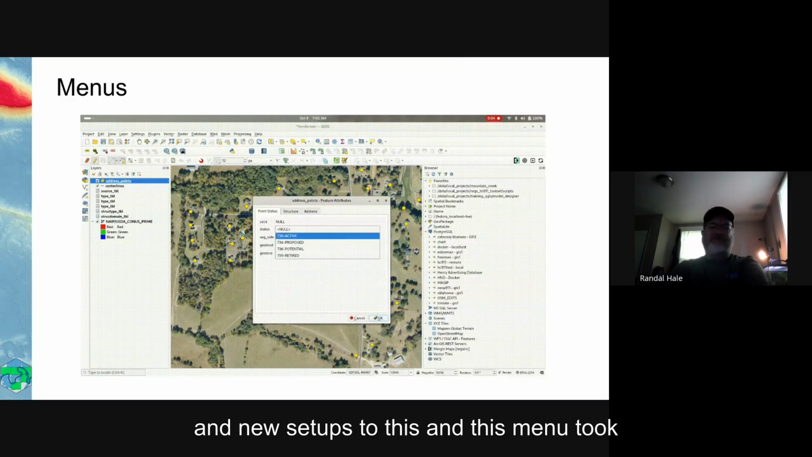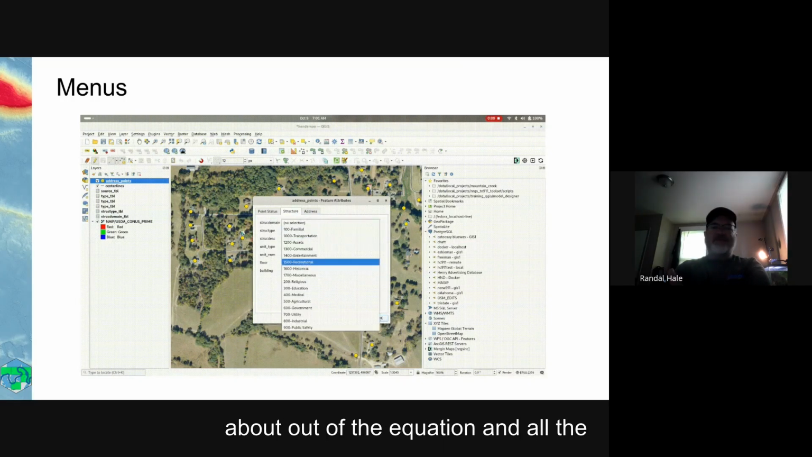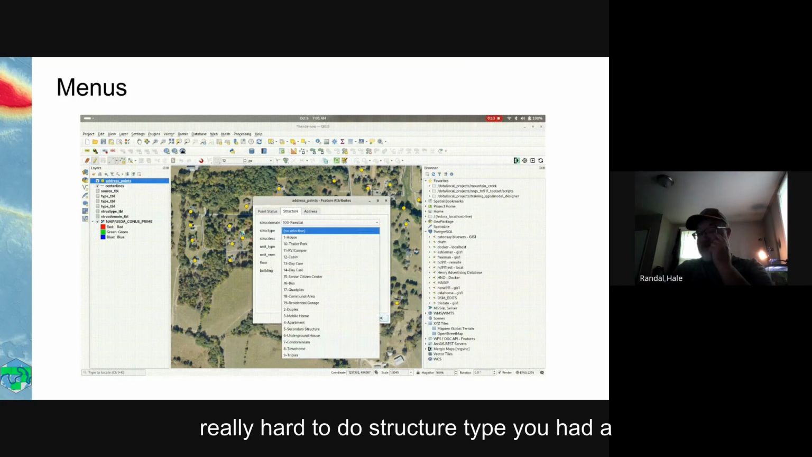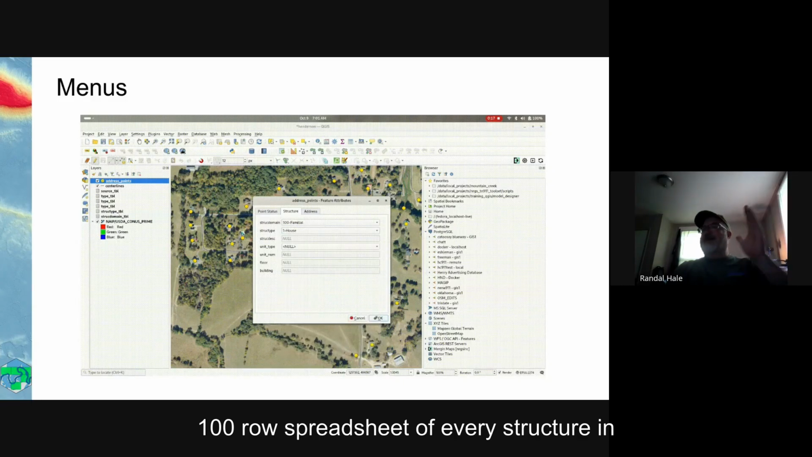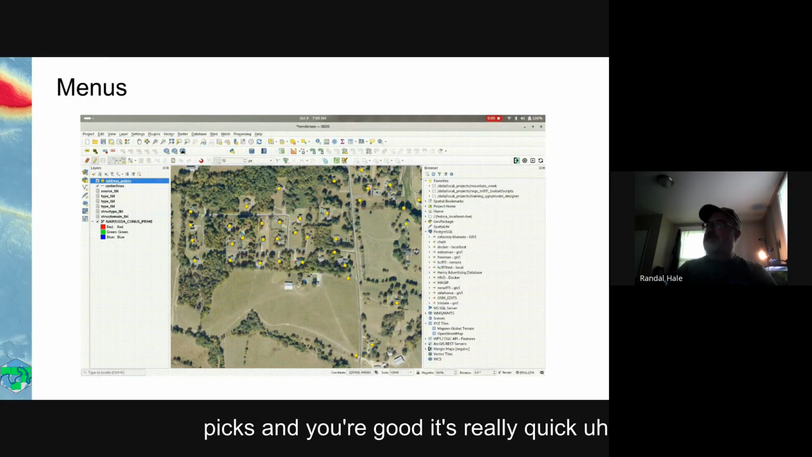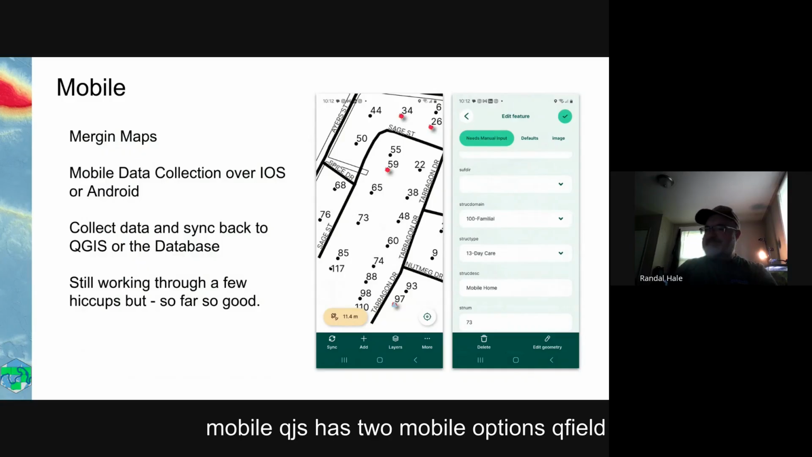This menu took all the things they didn't need to worry about out of the equation and left all the stuff that they could do. Like, it was really hard to do structure type. You had a 100-row spreadsheet of every structure in a county, and now it's just 2 menu picks and you're good. It's really quick.